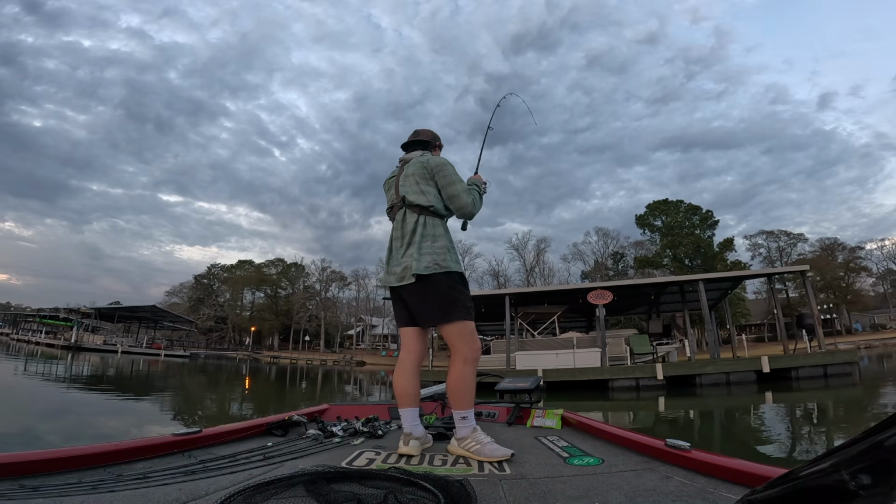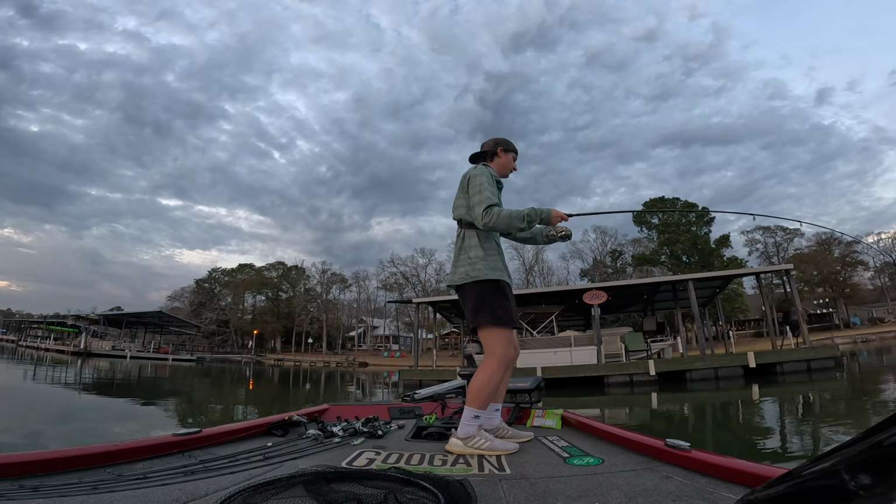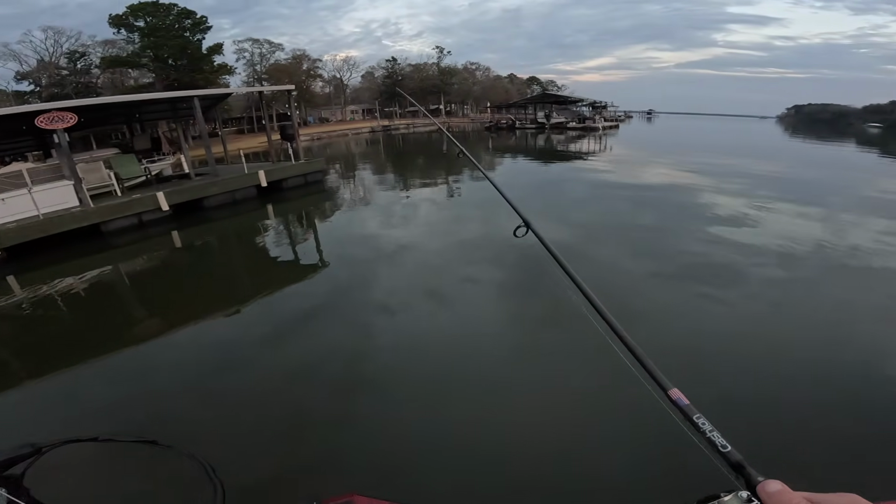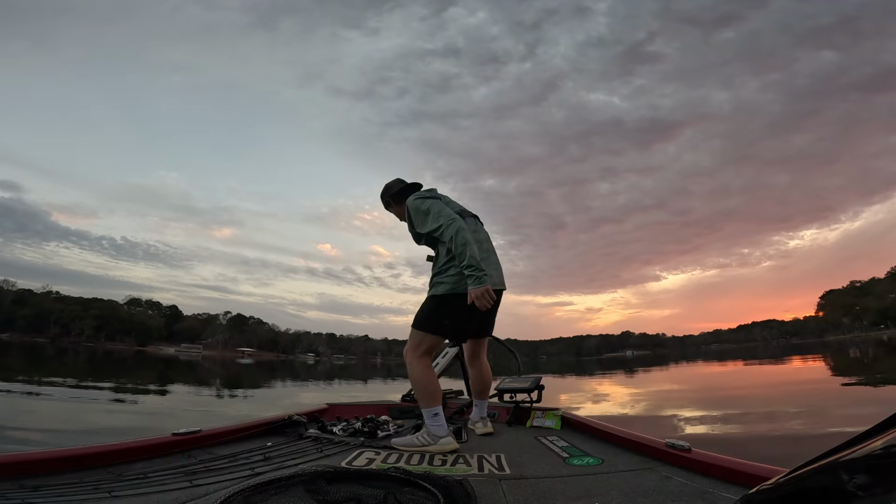Oh, I have one. I was literally getting my drag set. This is a big fish. Oh my God, this is a big fish. This is a big one. What is going on? Oh.